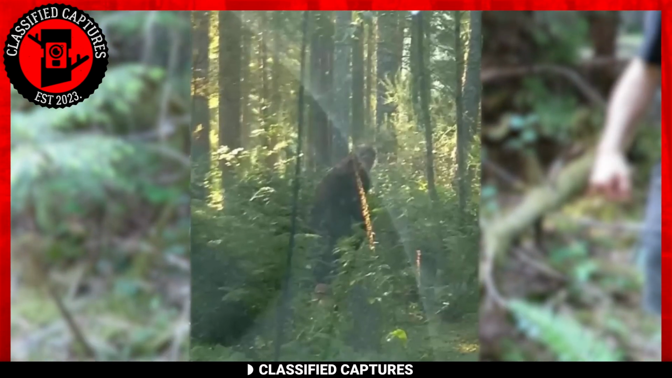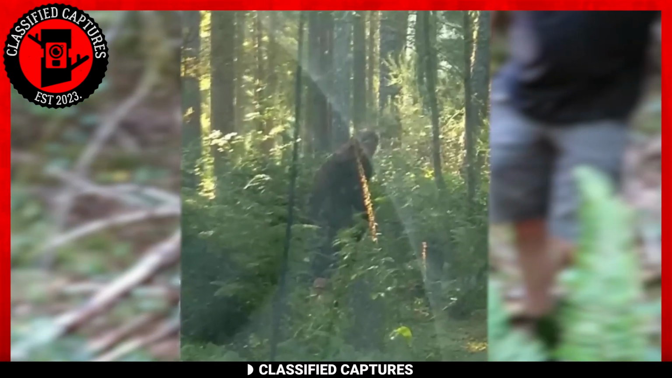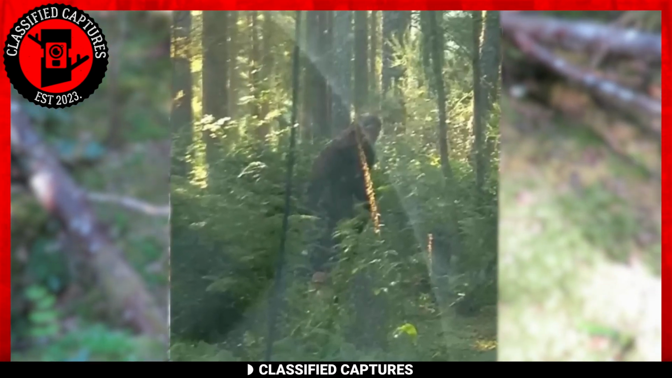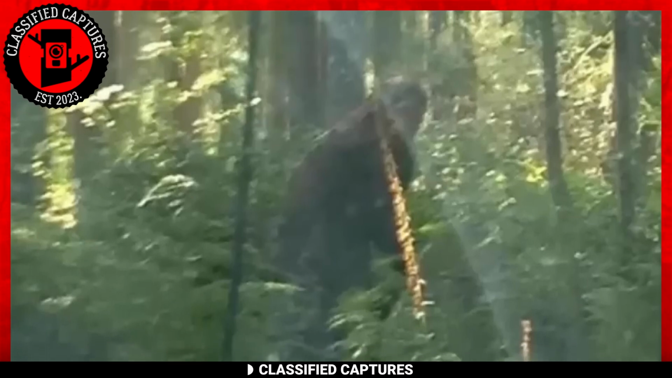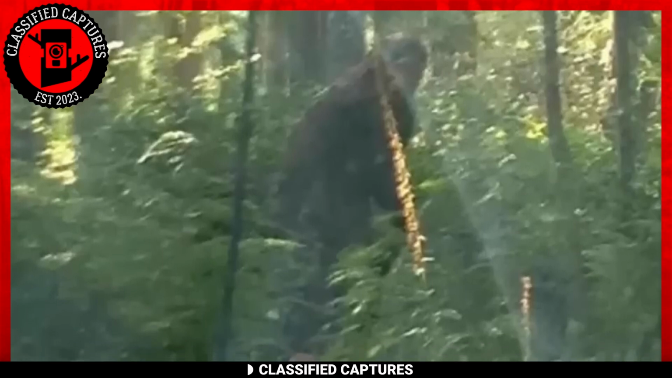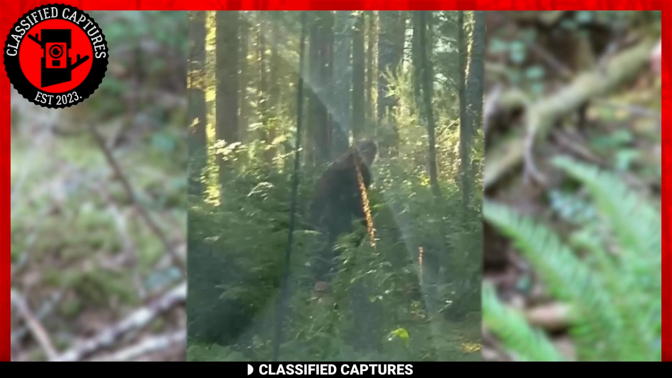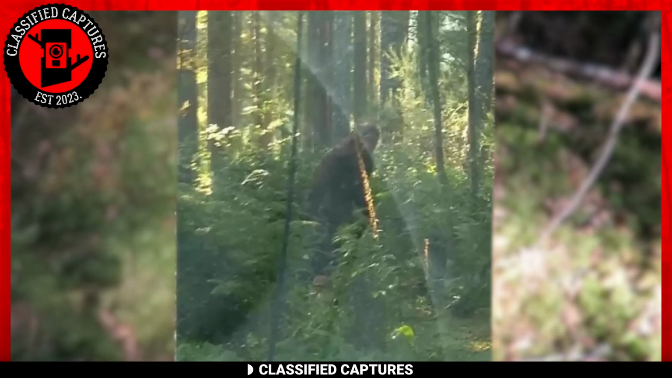Next, we have another Bigfoot capture from the Washington Peninsula. This is a more recent capture that is as recent as either 2021 or 2022. In the capture, we see an ape-like creature moving through the woods. You don't need me to tell you at this time that it has a human-like gait as well, but it does. Before you throw this out of the window and disprove it, the uploader added more details, including having seen it multiple times and heard it talk.